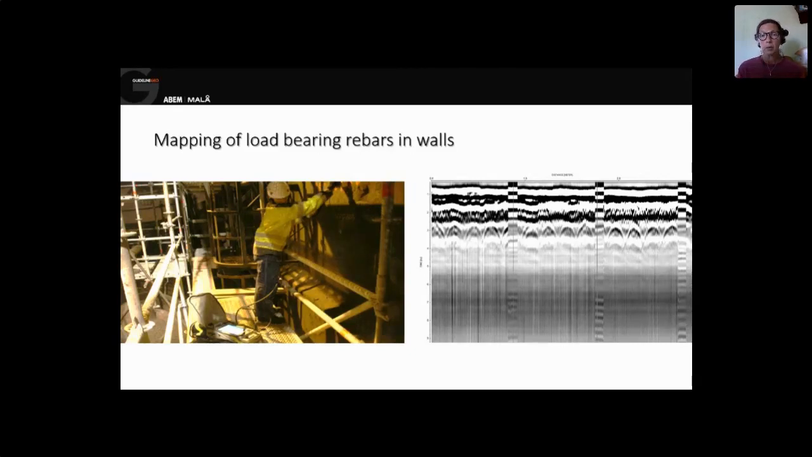And of course, when drilling in this type of construction, you don't want to hit those load-bearing rebars in the walls. So ground penetrating radar was used and to mark the rebars on the walls with paint when the measurement was done. So in the radargram, you can see the big hyperbolas a bit down in the radargram.